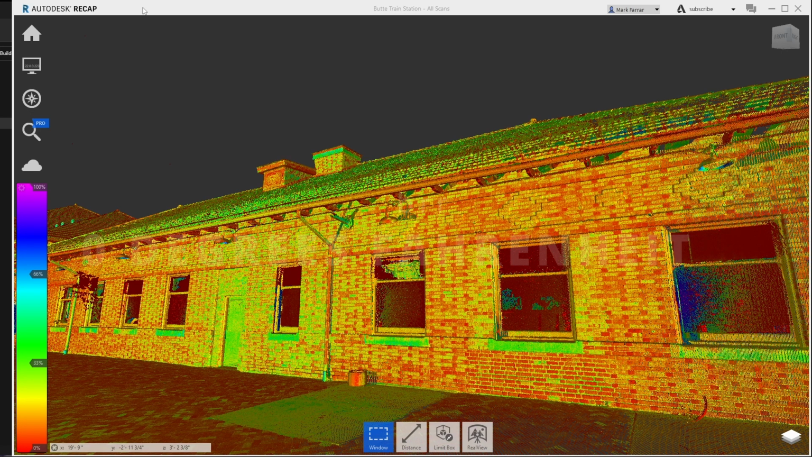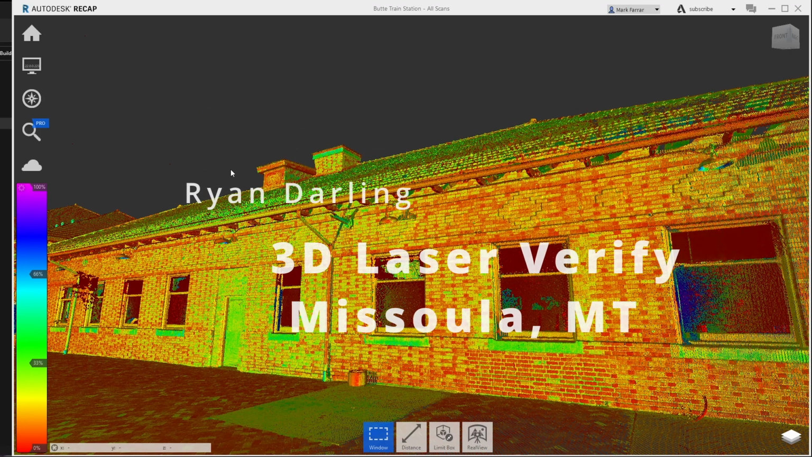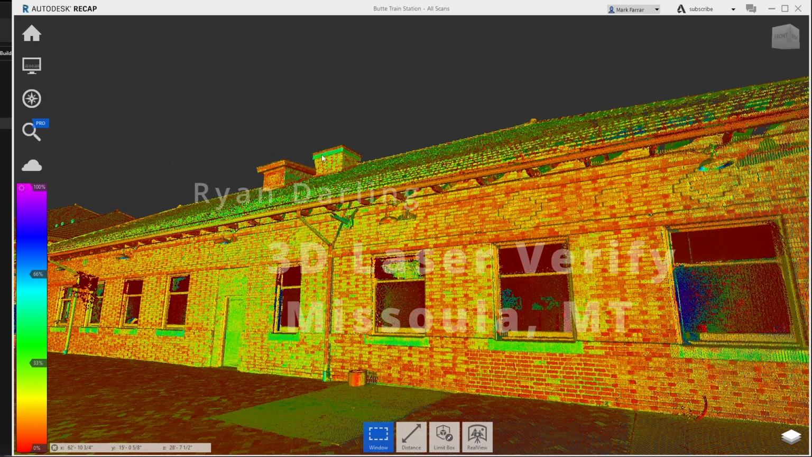Almost zero exactly. Today, I'm just going to show the company I use, 3D Laser Verify out of Missoula, Montana, to do my scans. This is a building I had reviewed earlier, but I had a music overlay on it and it didn't turn out so good. I didn't realize that was getting recorded. So I'm going to run through it again and show you all this stuff.